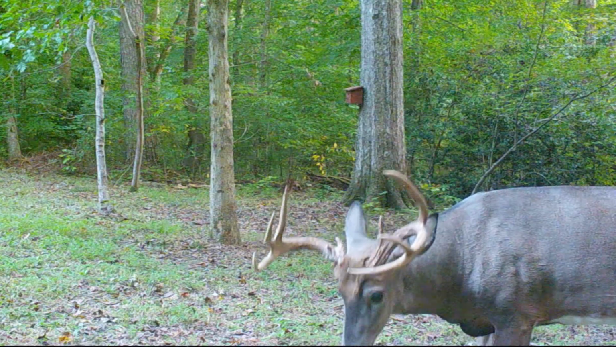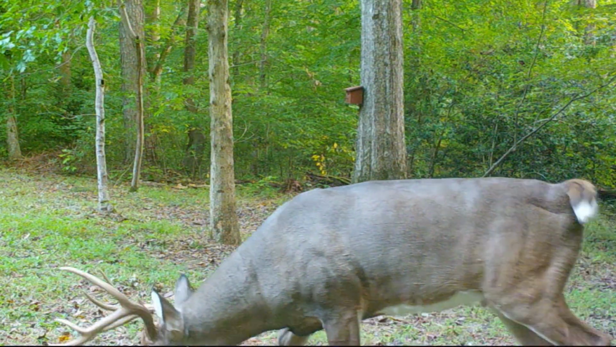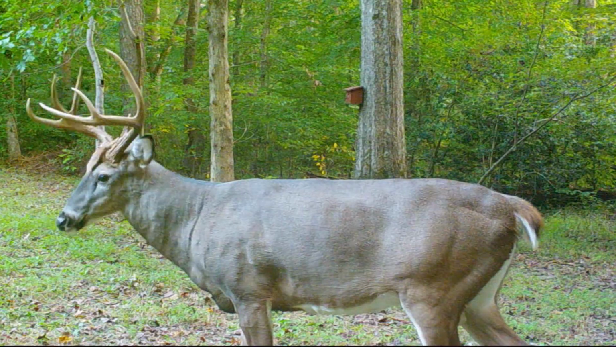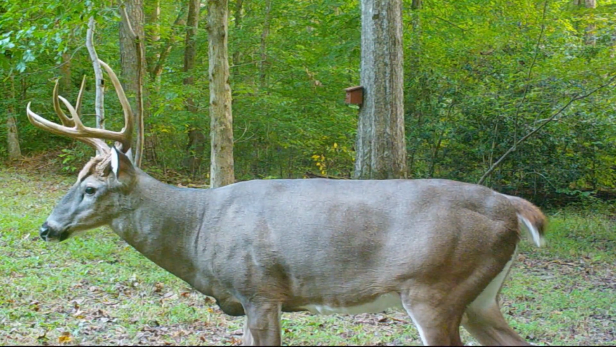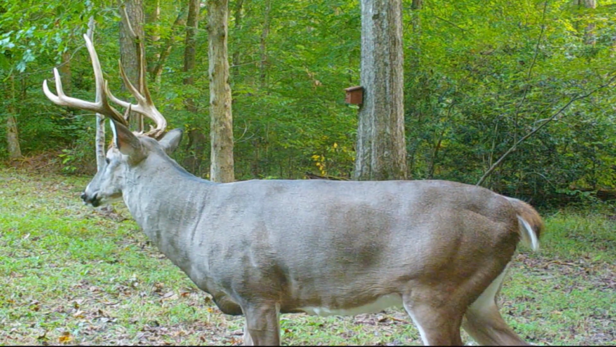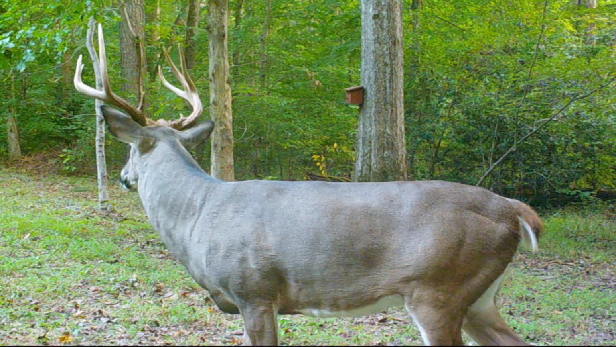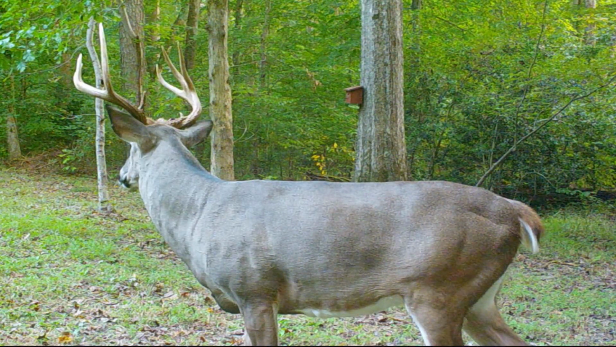Now we're going to transition to who I call Mr. Majestic. Mr. Majestic has been probably his 4th year around here that I've been tracking him. He's a good solid 8-point, pretty husky in the neck, very strong, very muscular, and he's always on the alert. I don't see him that often, but he comes around when the rut gets going.